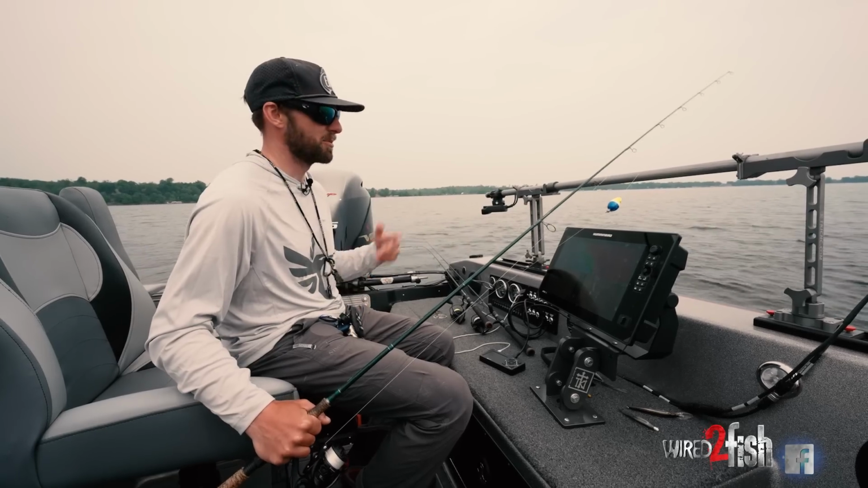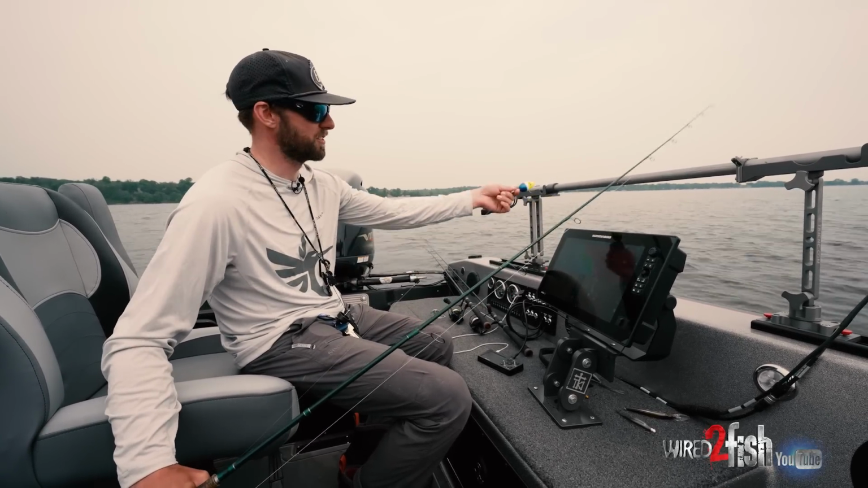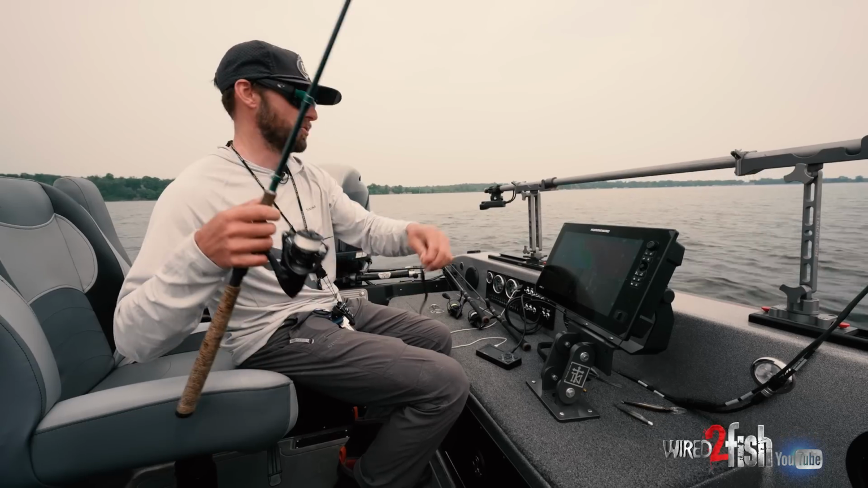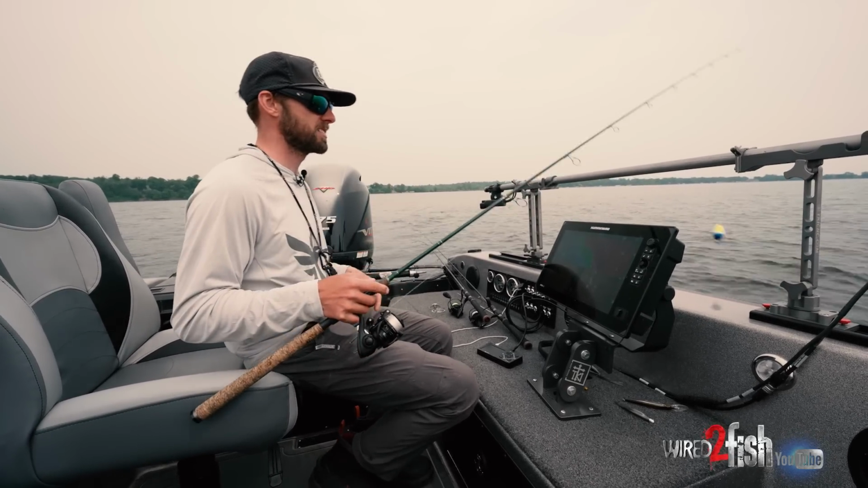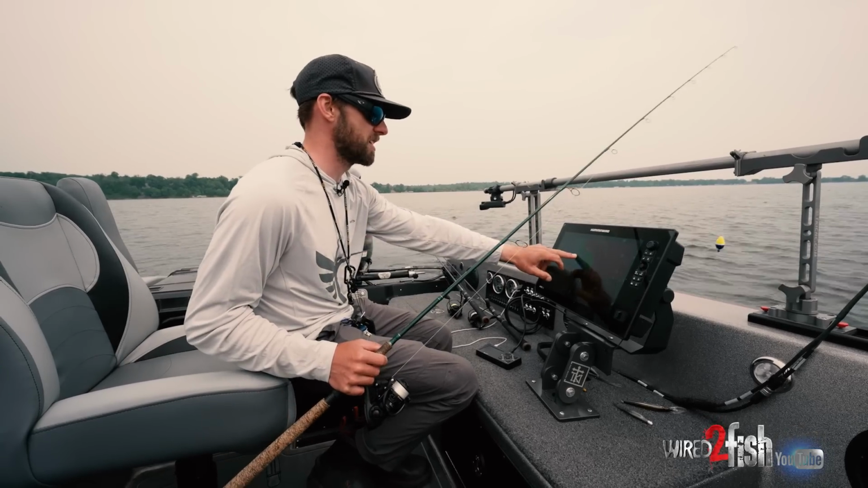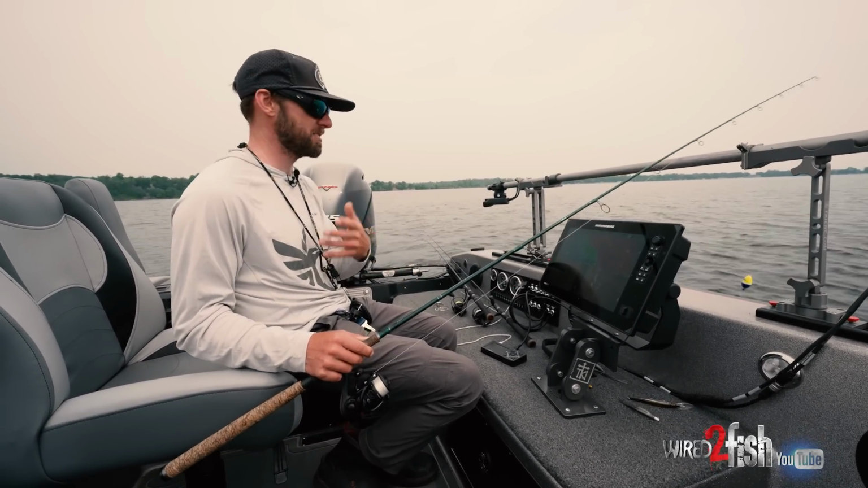Kind of this early summer, midsummer time frame, and you're dealing with fish up on these weed flats or sand flats. Great way to fish them is a slip bobber and a jumbo leech. So kind of what I do, because I'm just gonna be casting really quick once I see fish, I just kind of look at the average depth of this flat. It looks like we're gonna be in a lot of 9 feet, 10 feet, maybe 7 feet.